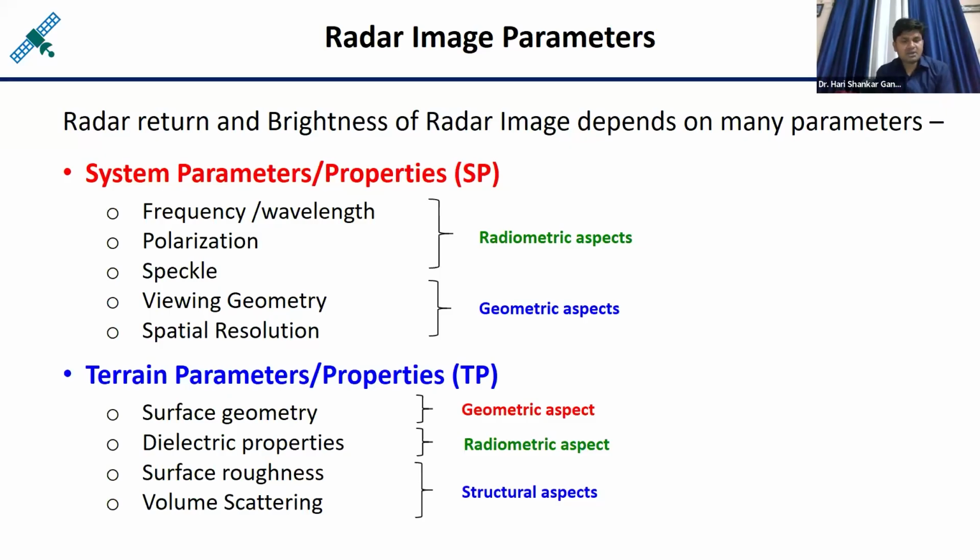Another set of terrain parameters are of different types, like surface geometry. Surface geometry, like whether it is a plane area or an undulating area, like hilly terrain, then the response will be different. Dielectric property, just like some metallic structures are there on the surface, or vegetation is there, or let us say dry soil is there, or wet soil is there. Wet soil has higher dielectric properties. So accordingly the response in the images will be varying.